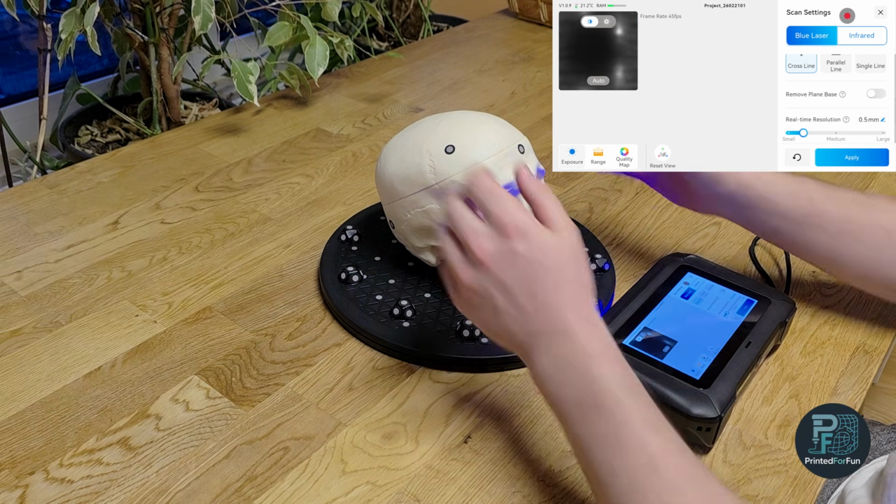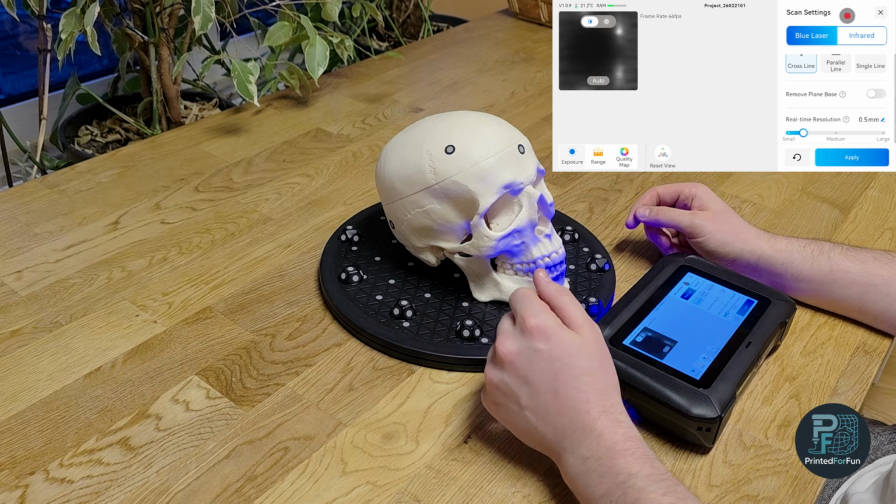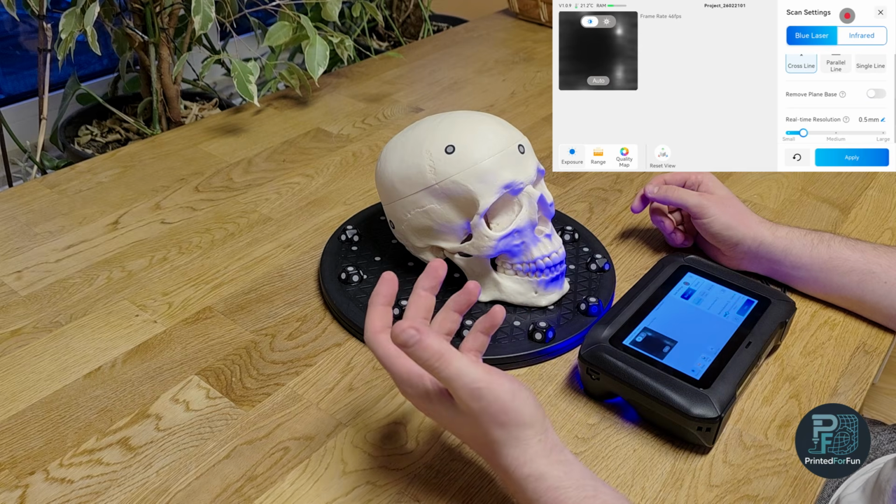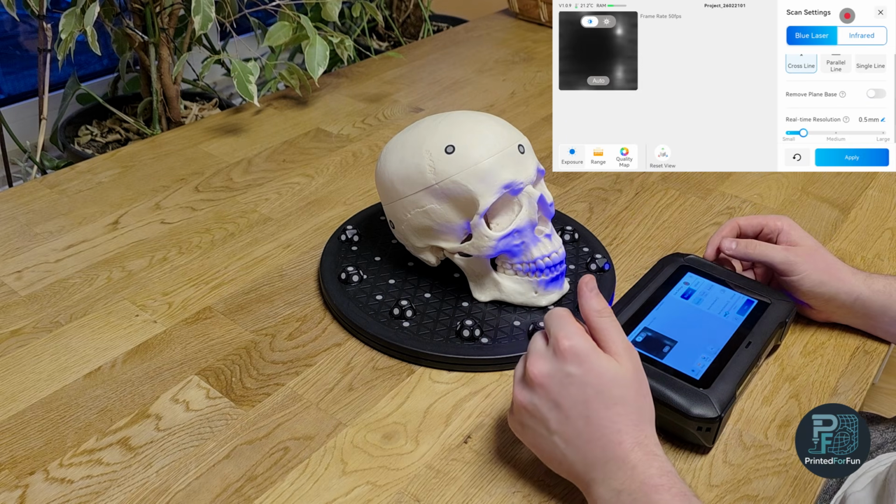So this may be the smallest part I would scan with 0.5 millimeters. I will redo the scan at 0.1 millimeters and upload it to Sketchfab also, but then the data capturing simply takes longer, and I may even prefer scanning it connected to a PC, because then the frame rate is higher.